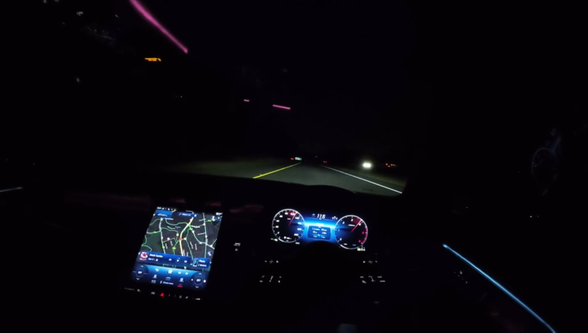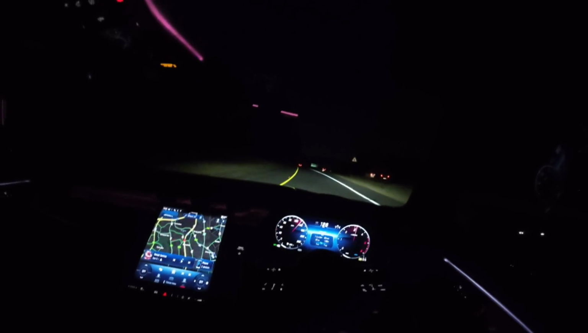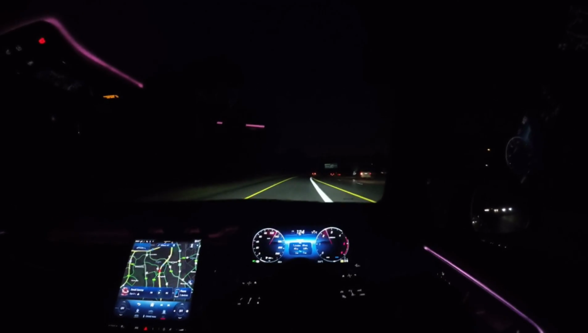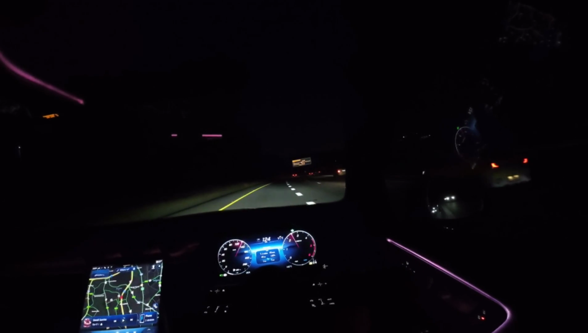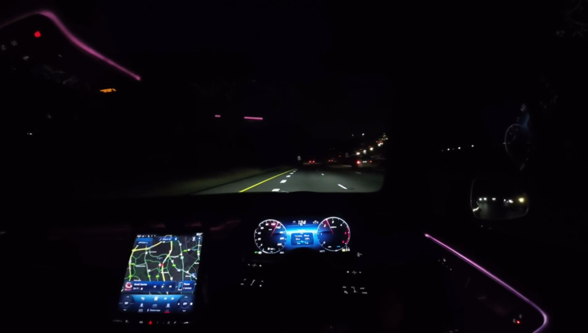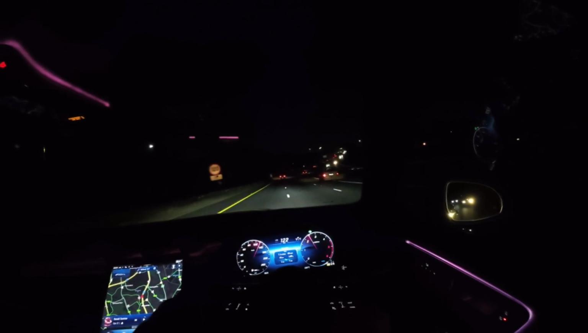But here's the thing, it gives you that feeling when you're bored at night like this and you just want to feel like you're having fun. You can forget that the engine is not really making this sound and just think, you know what, I mean, that AMG package car.